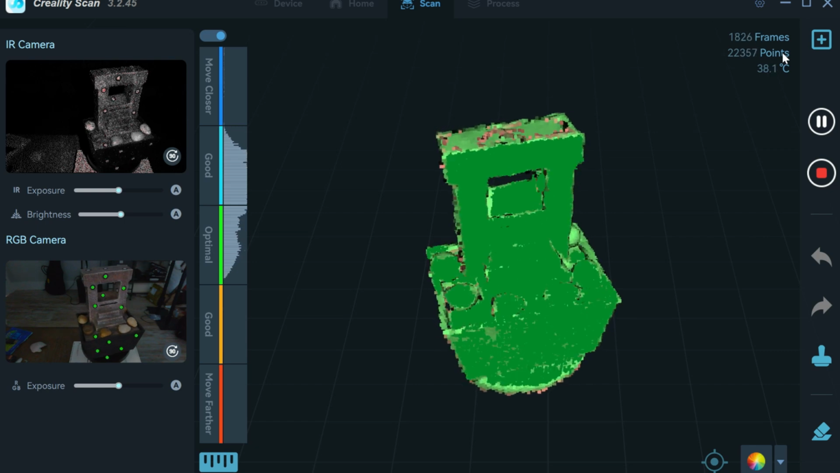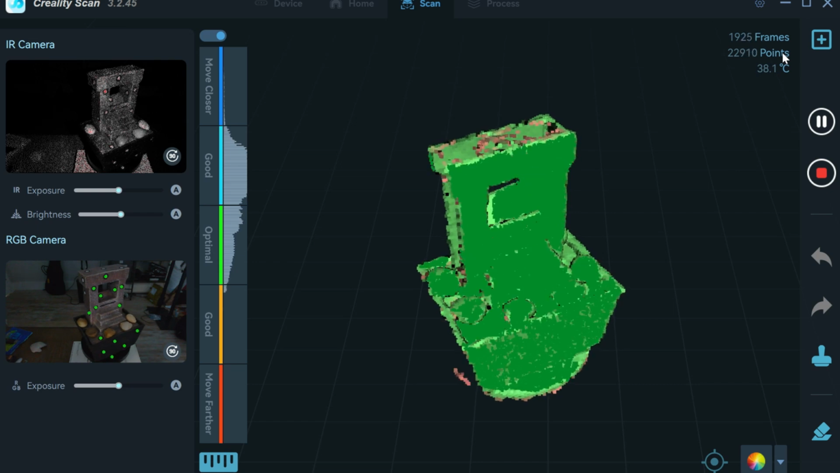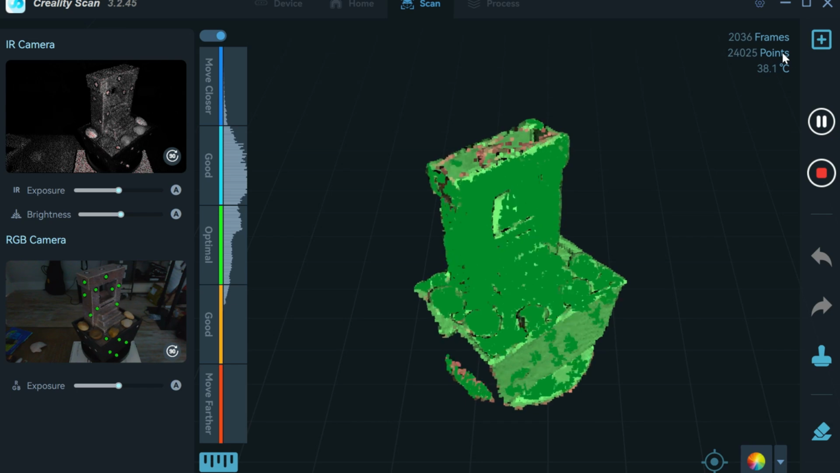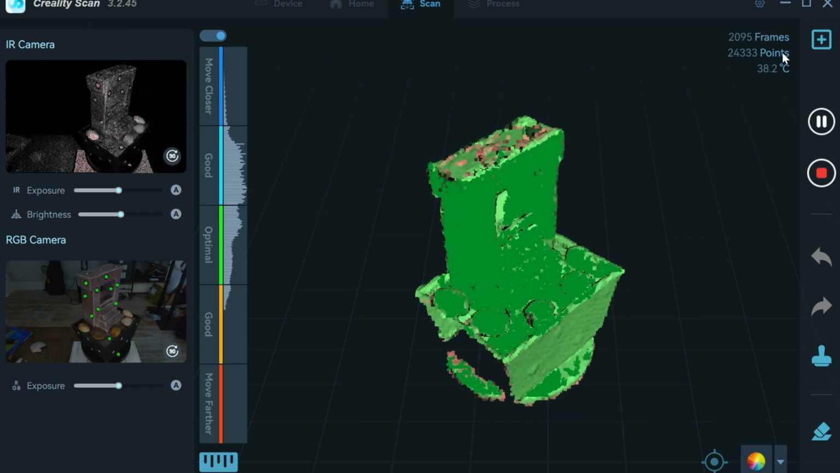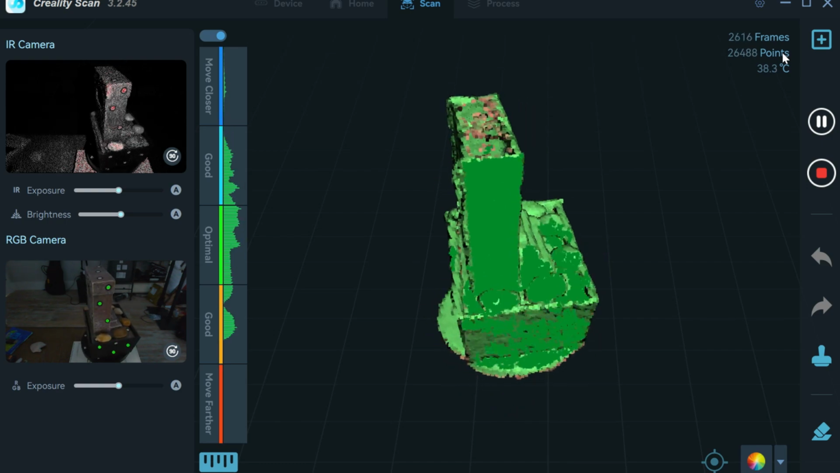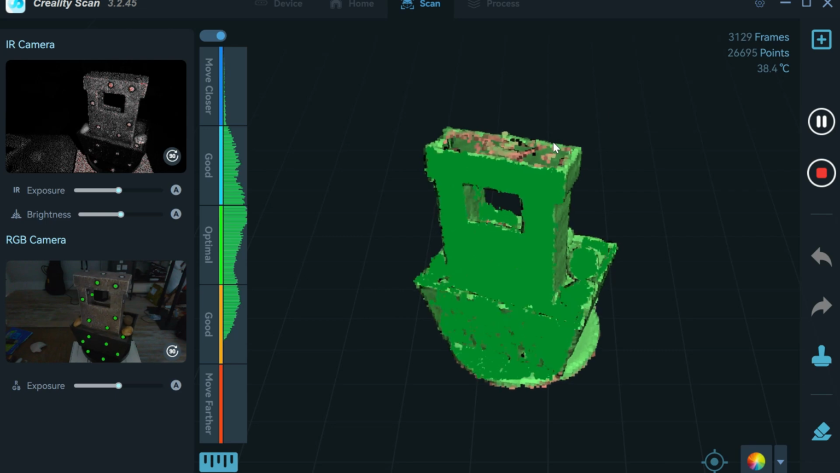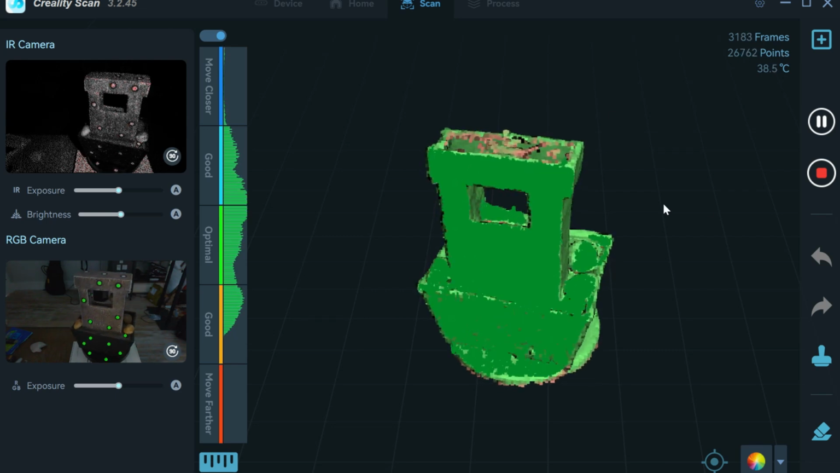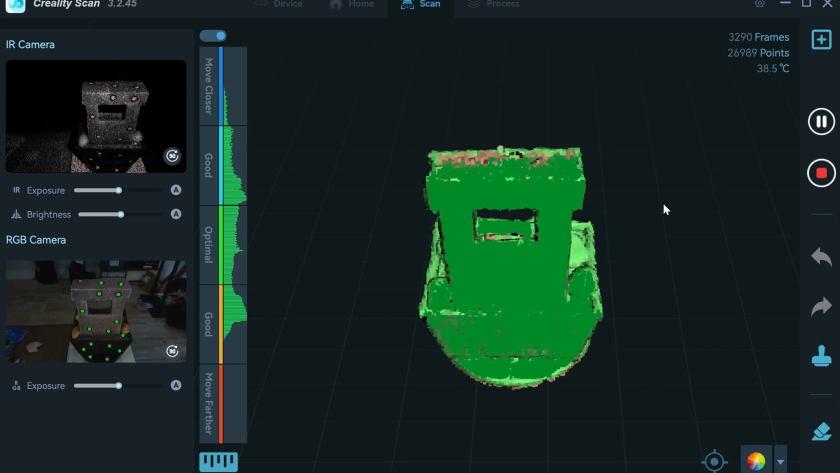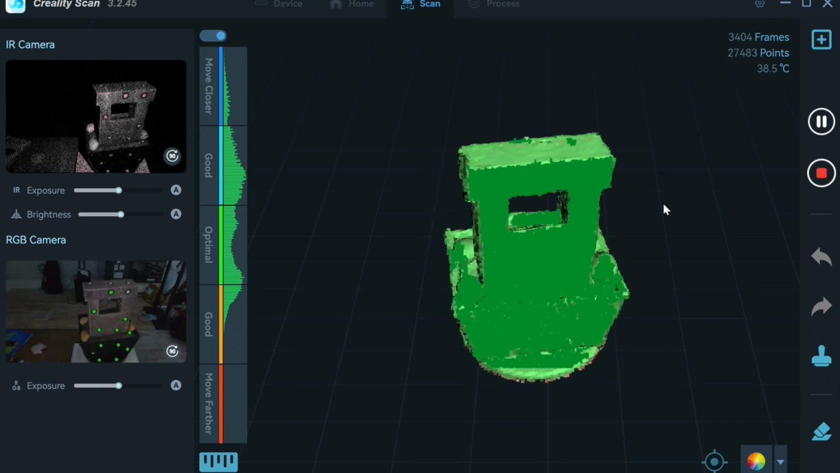See, it looks like it's doing a pretty good job getting most of the areas. I typically let it go around twice, and that tends to be good enough, but it will vary based on the object you're scanning. You can see the top here is still kind of hollow. So what I'm going to do is just raise the camera up a little bit just to get that. And then put it back down.